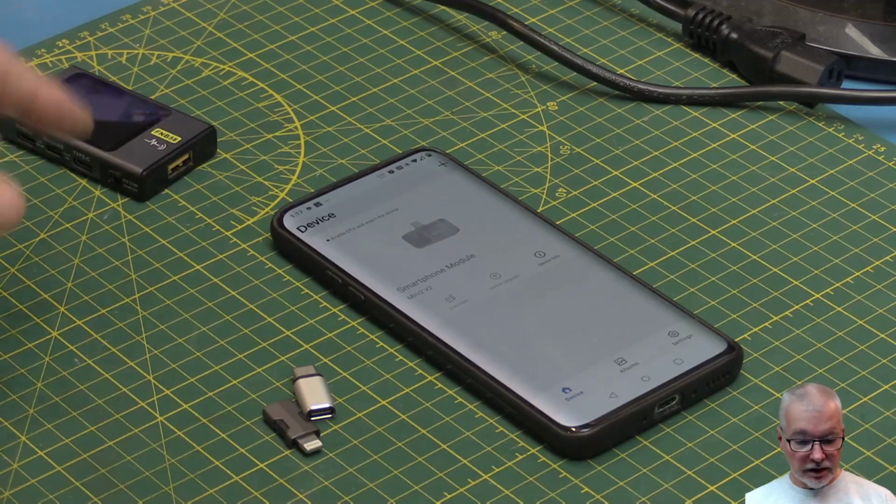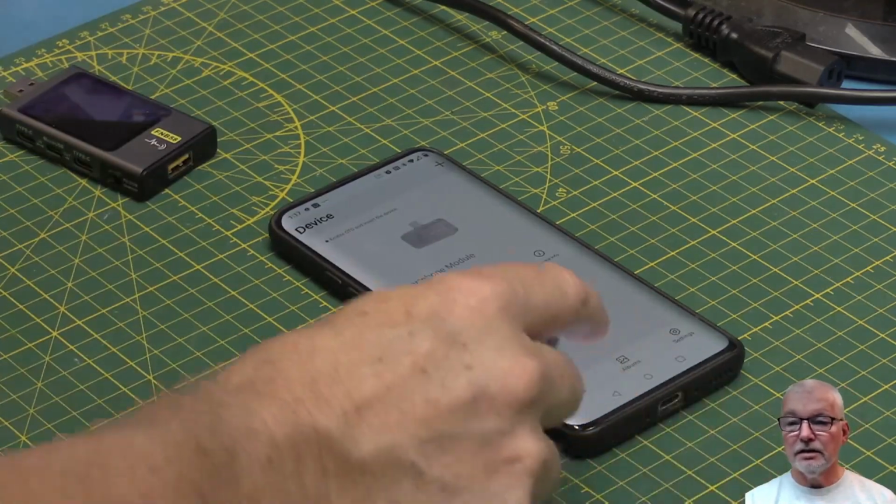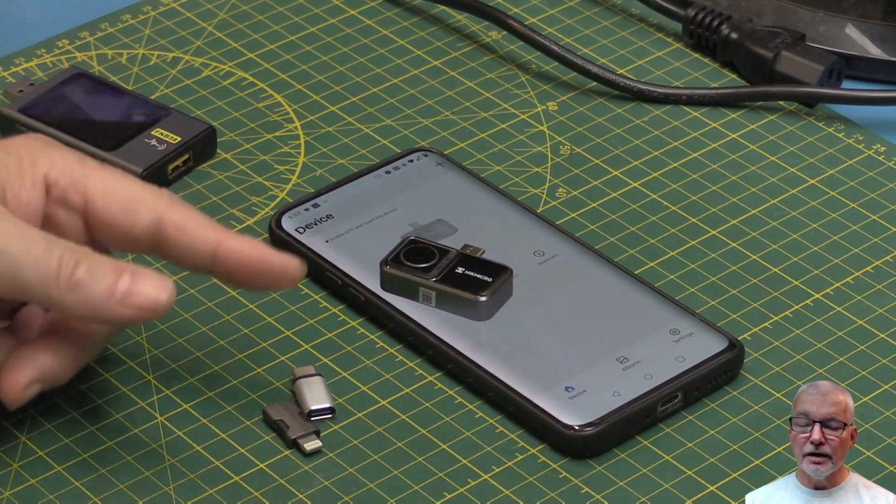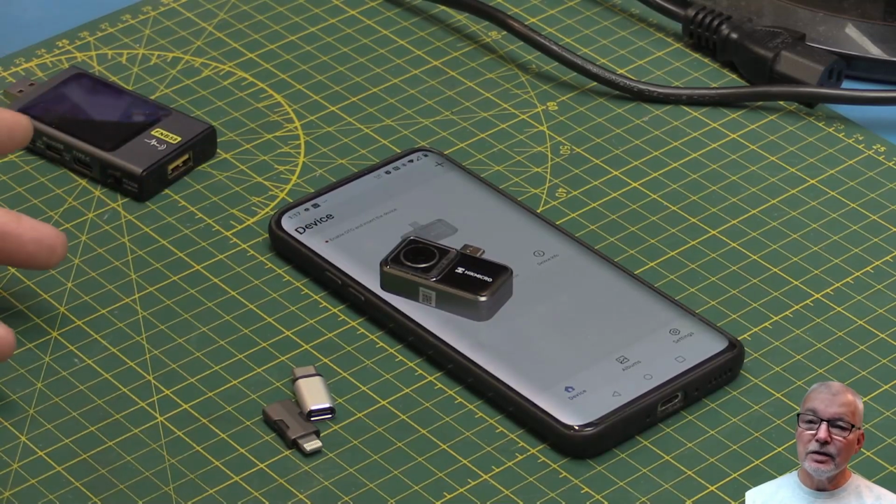Okay, so when you're actually using the camera, it talks about it using it with the mobile device, either iOS or Android, and I'm using it with Android here, of course. But it doesn't talk about the fact that it actually works with Windows.